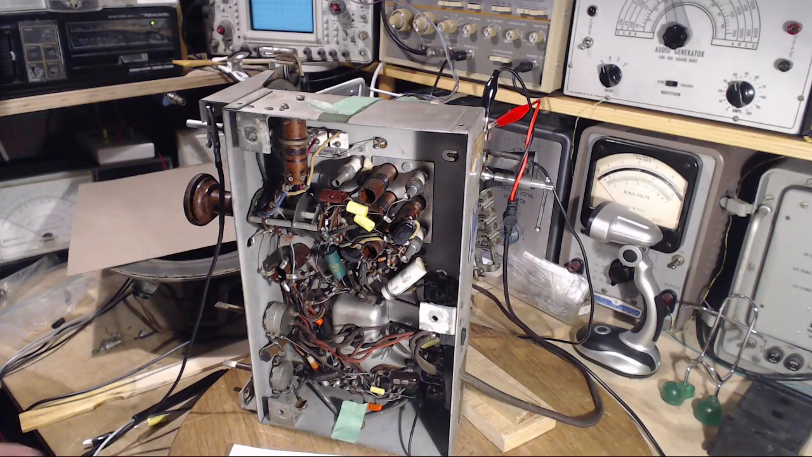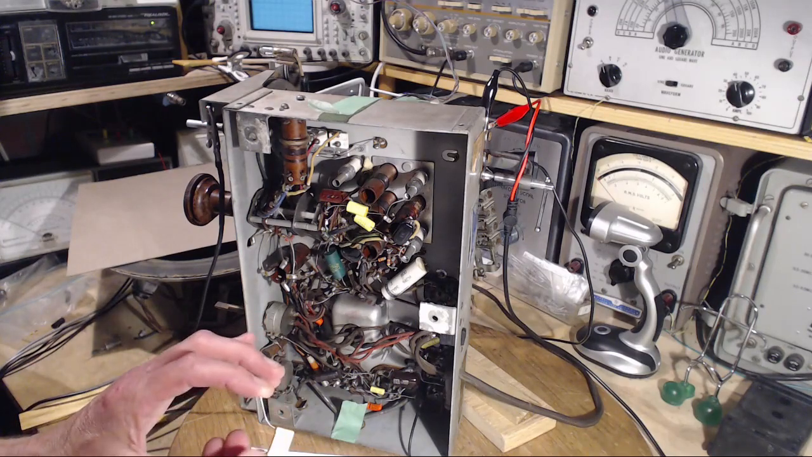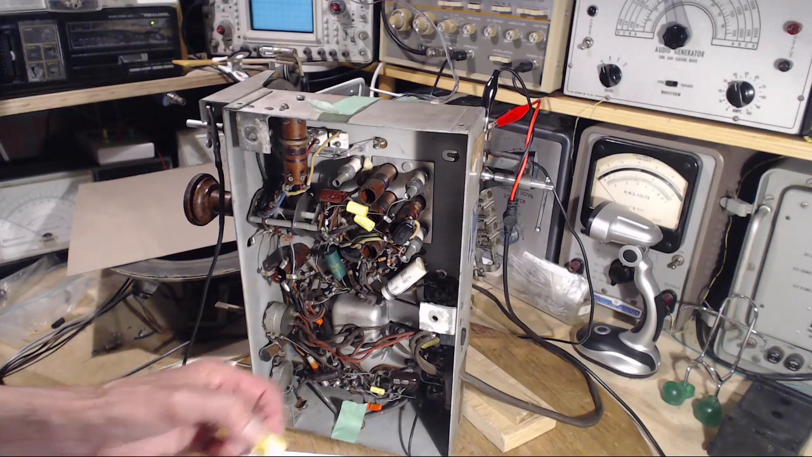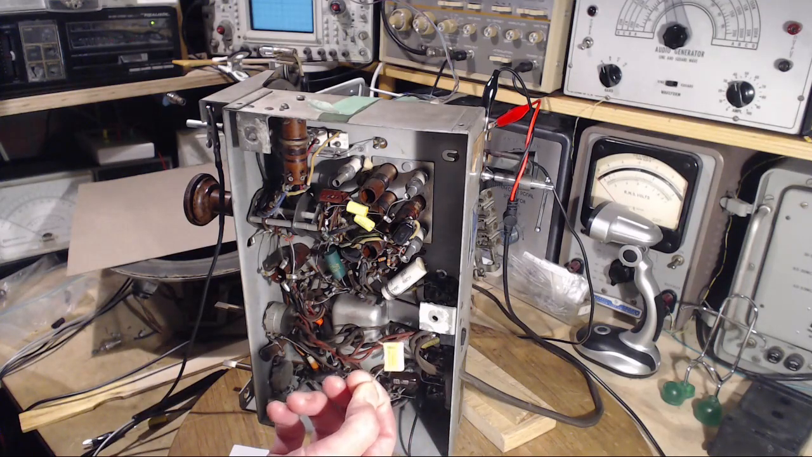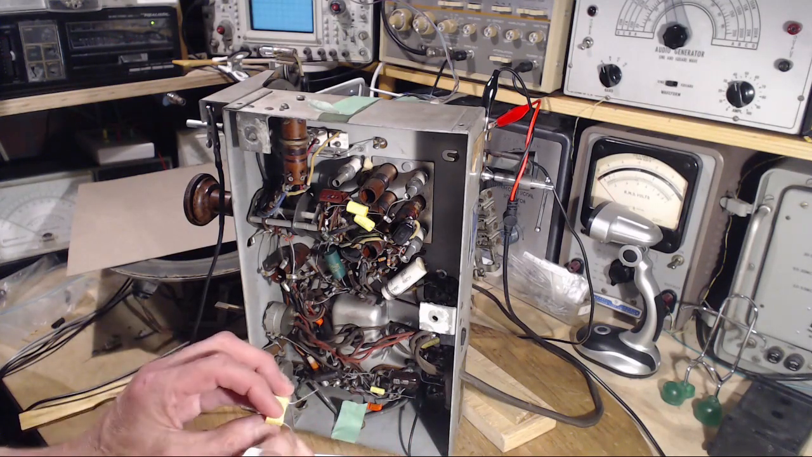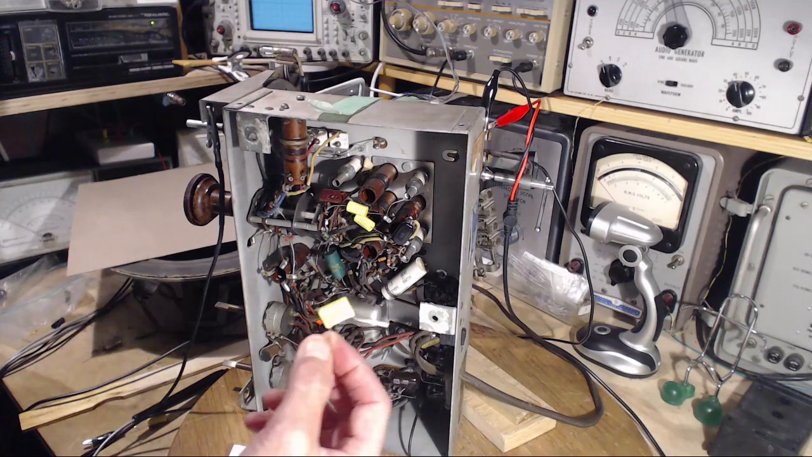Now, 0.1, I don't have a lot of large capacitors here. They're a little expensive to stock. But I do have some 0.1s that look like this. This is a special capacitor you would put across a power cord or something like that. It's designed to never catch fire, basically. I guess that's the idea of this.